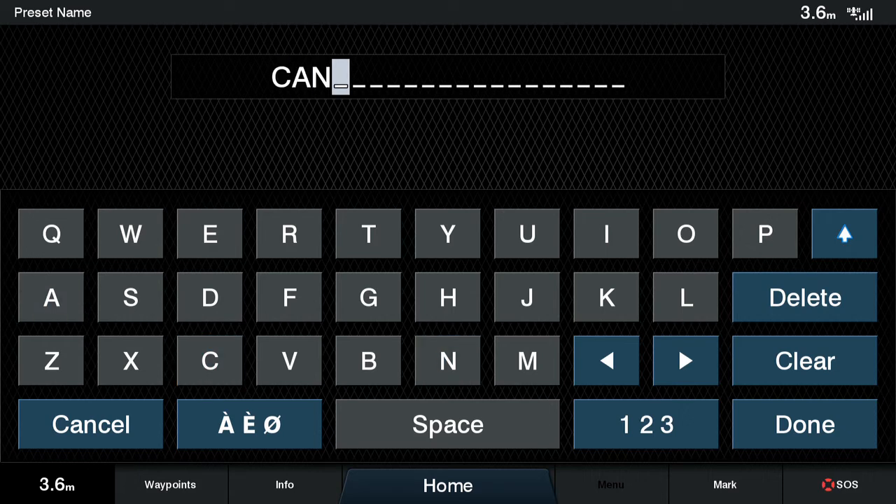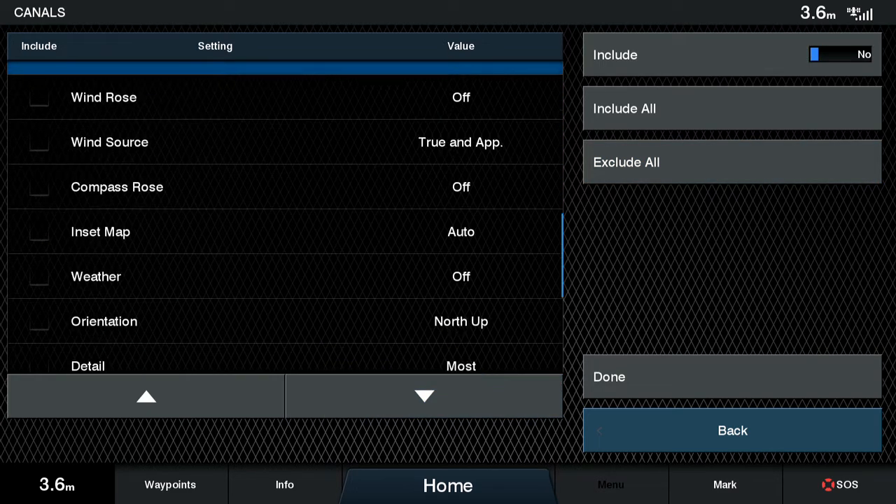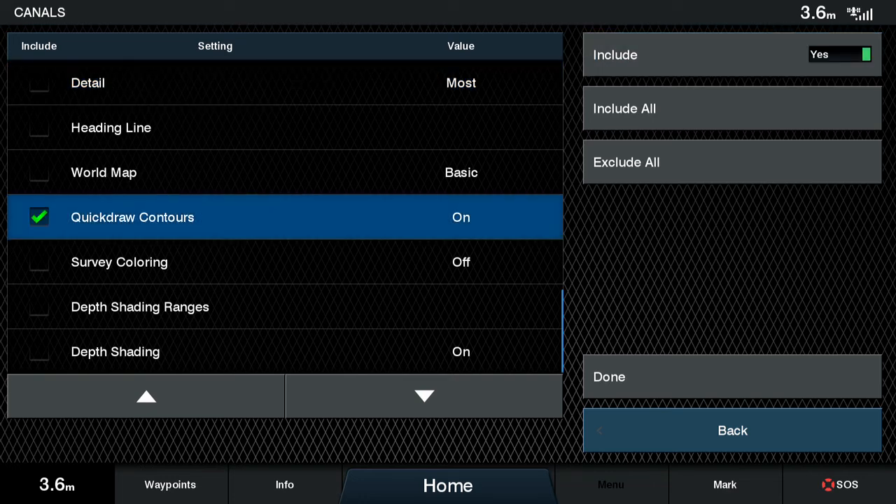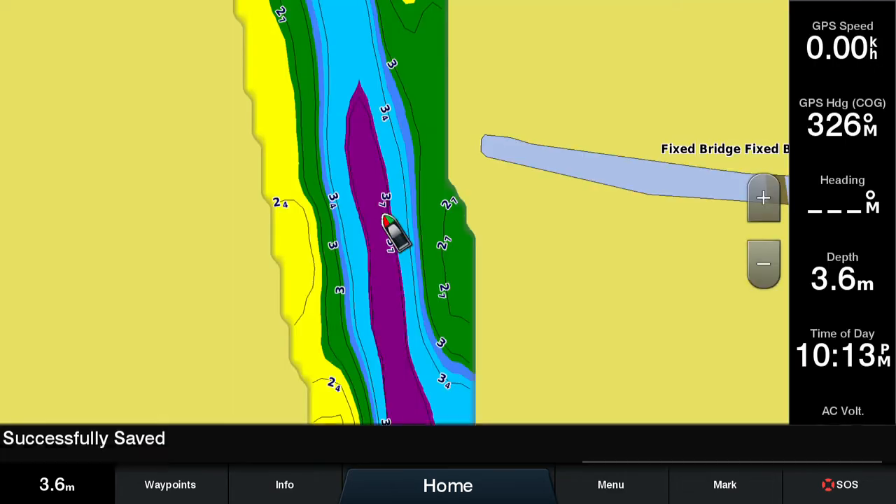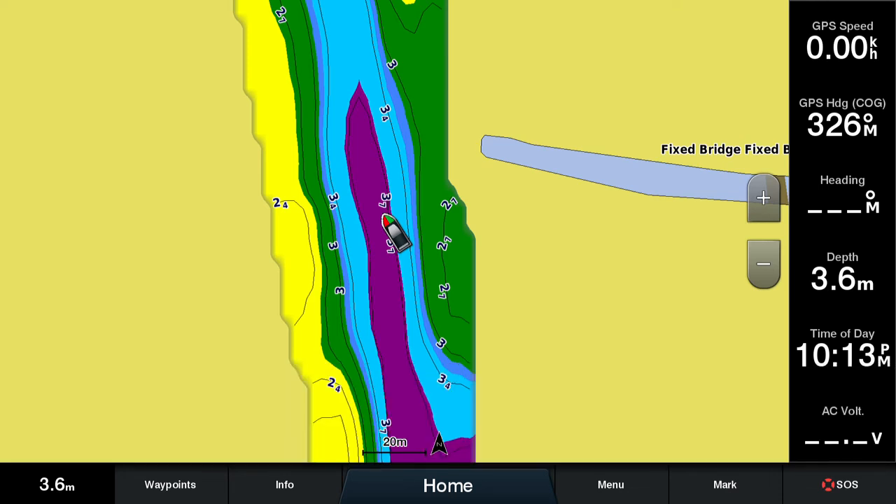I will call that one Canals because that's the way the canals local to me are, not very deep, with a lot of changes between a few meters. Same as before, we exclude everything. We only set the relevant information, and we will be able to save that one as well. As you can see, it's saved now, so we have our second preset saved.